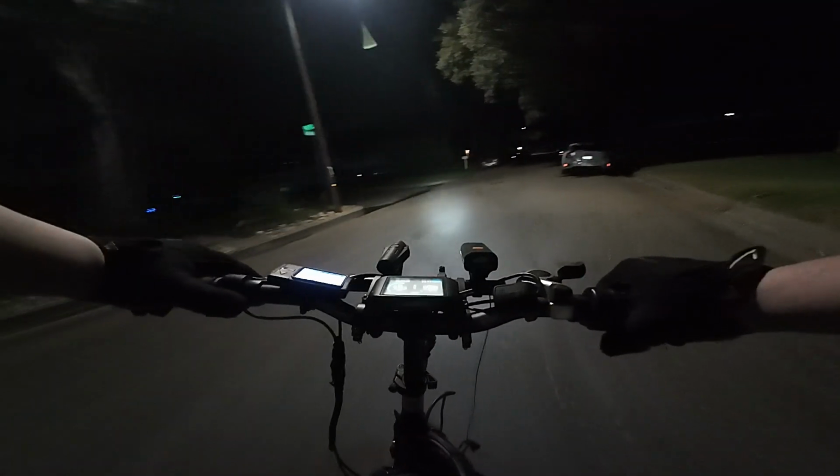That's another thing I gotta watch out for in the dark is cats, stray cats running around out here. You know how they love running into bikes in the dark, and cars, and when you wake up and realize, oh my god, my stray cat died. I'm always worried about that.